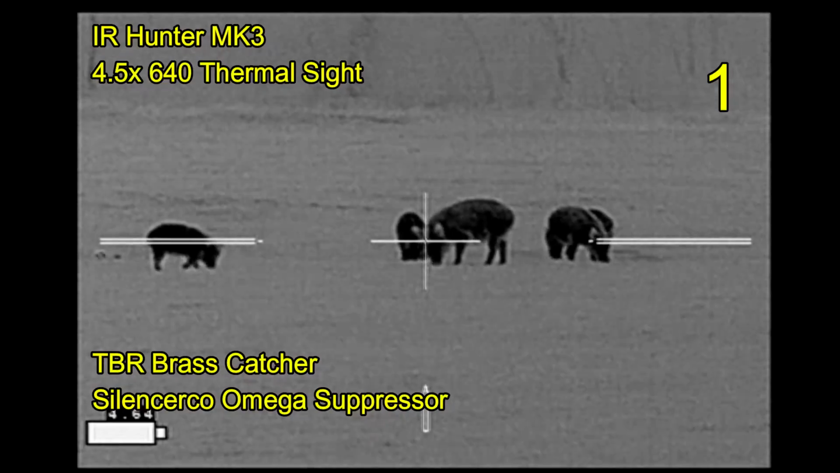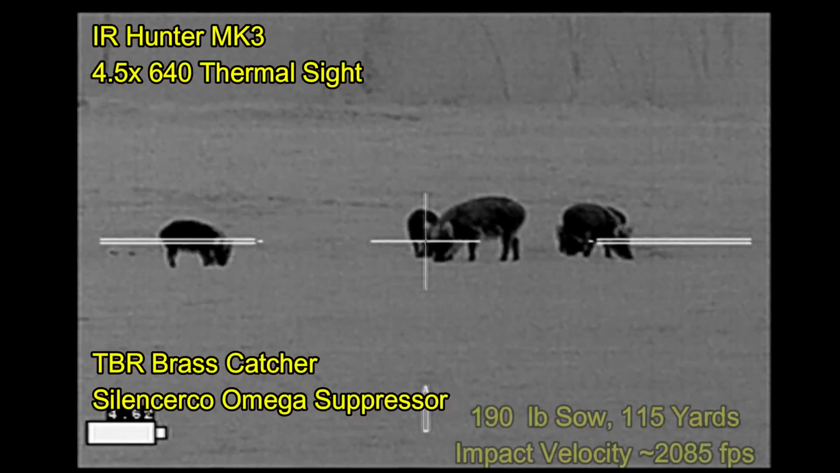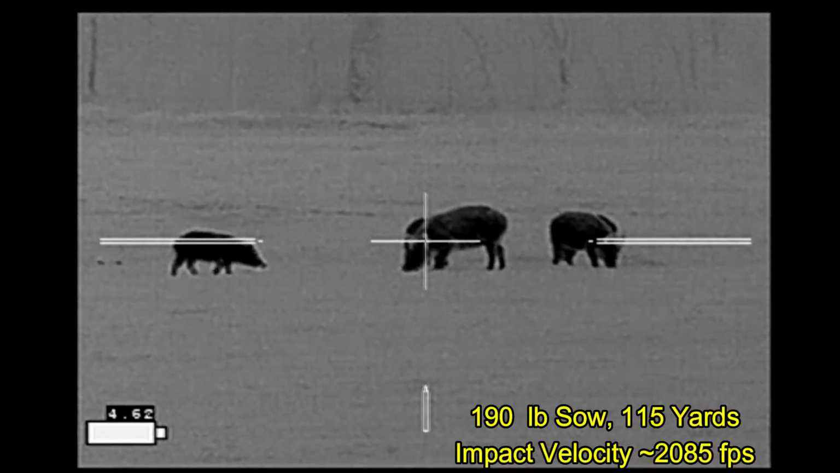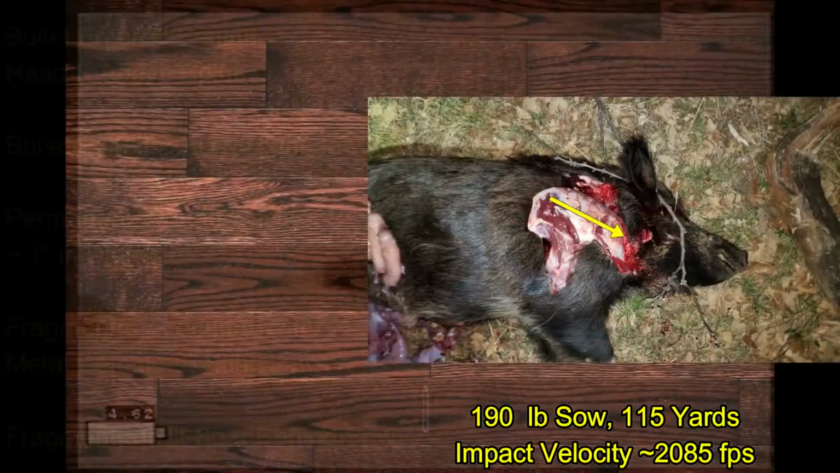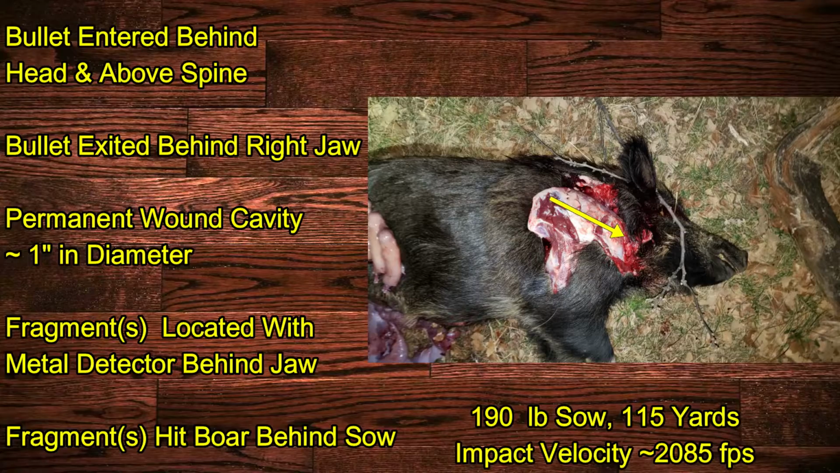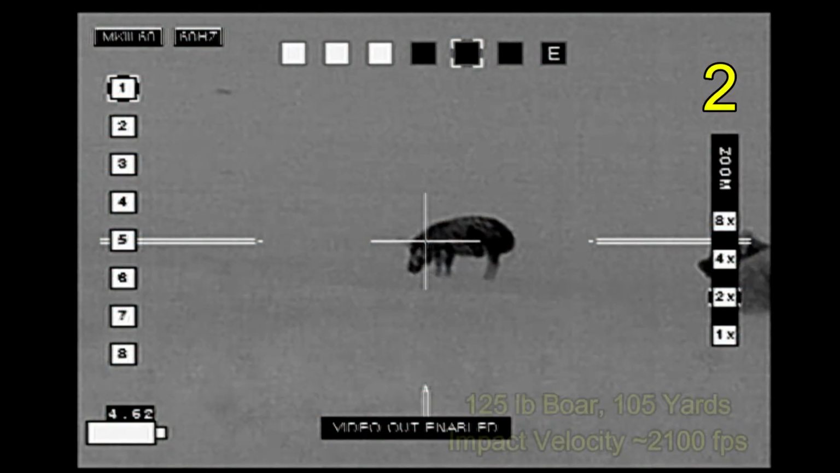Starting off with a couple central nervous system shots on hogs, this one being on the 190-pound sow. The bullet entered behind the head and above the spine, exited out behind the jaw, had a nice large permanent wound cavity of about an inch. A few fragments were left behind, but otherwise the bullet exited fairly cleanly.